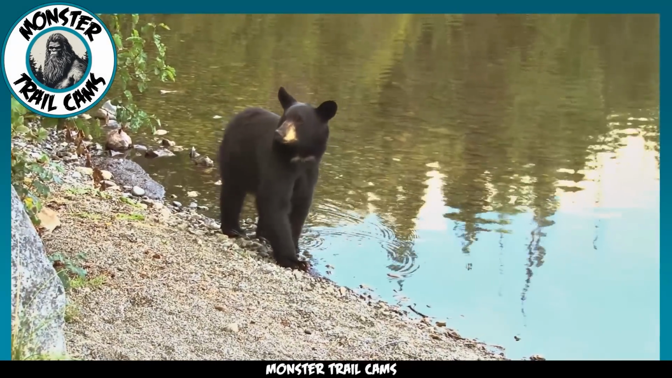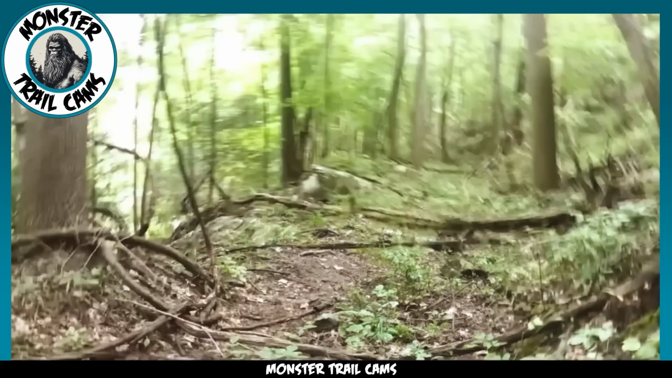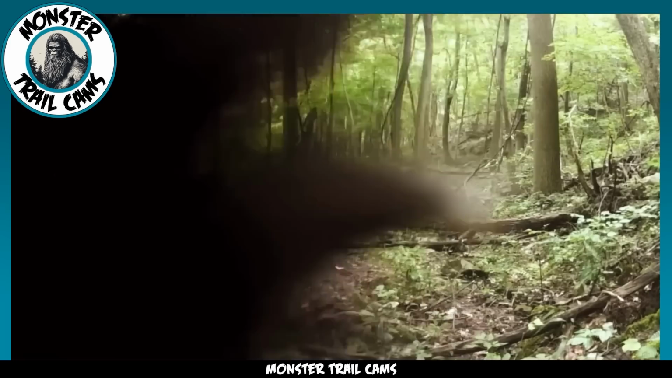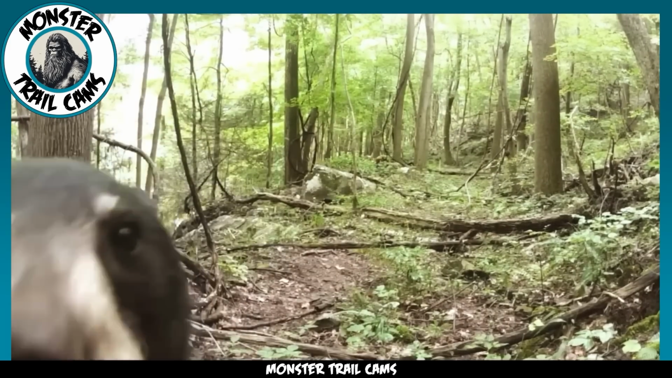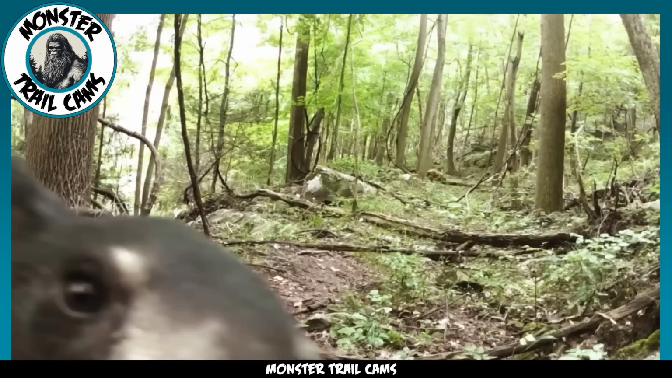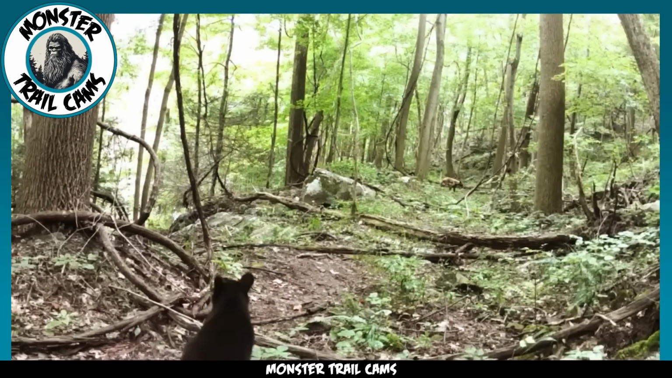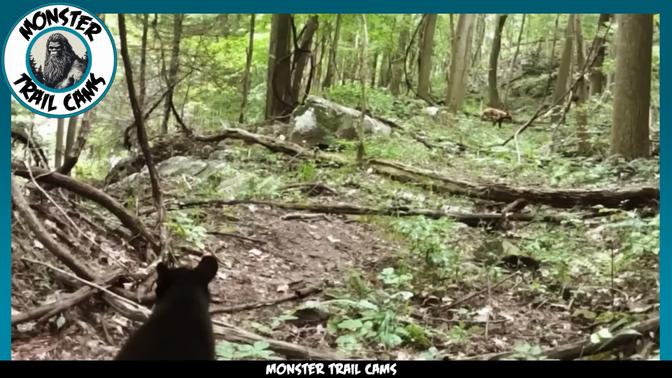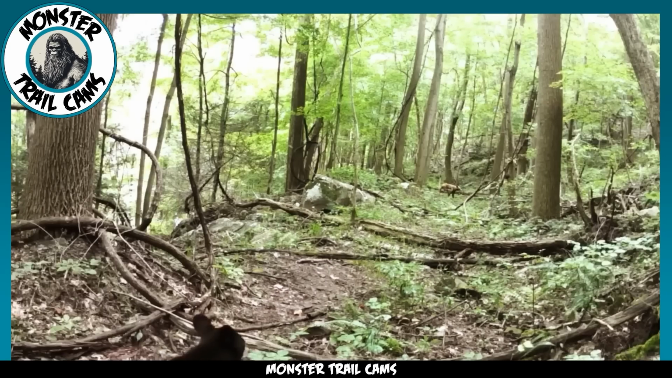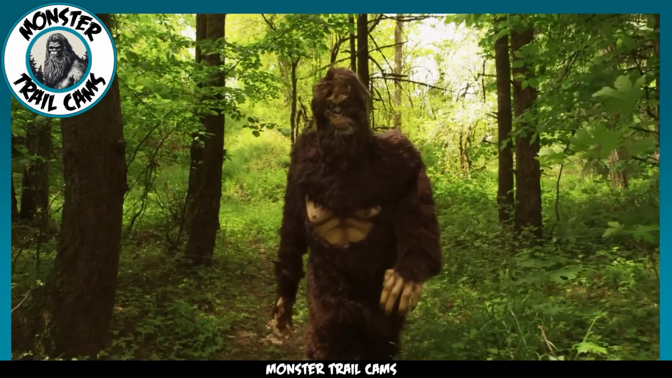Black bears do not. One of these black bear cubs notices the trail cam capturing their outing and does its very best to dismantle the camera. However, the little bear is unsuccessful in its attempt. While these little bears might look cute and cuddly, they are anything but. It's true most black bears are afraid of humans and will avoid them if given the chance. I don't know about you, but I'd almost rather run into a Bigfoot out on the trail if I had a choice.